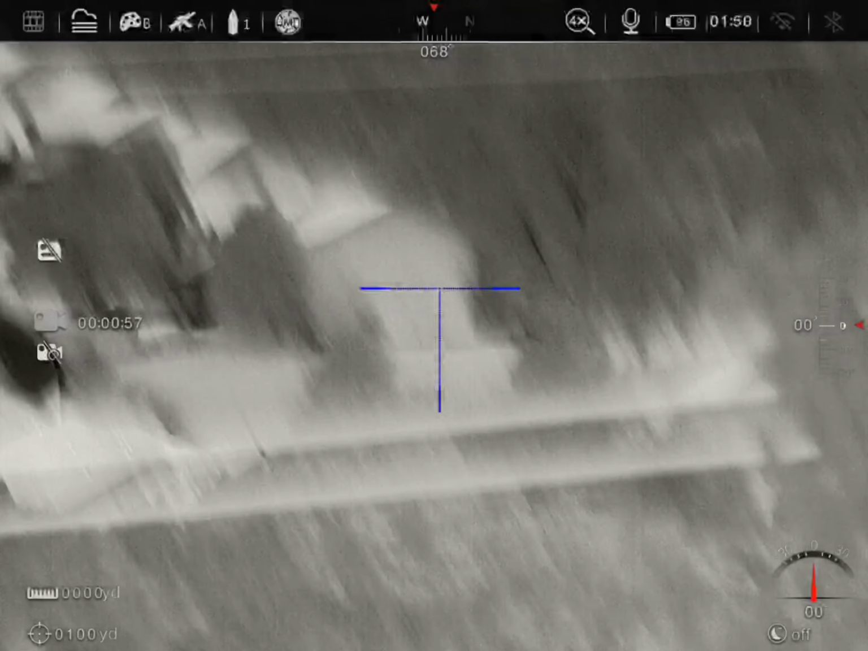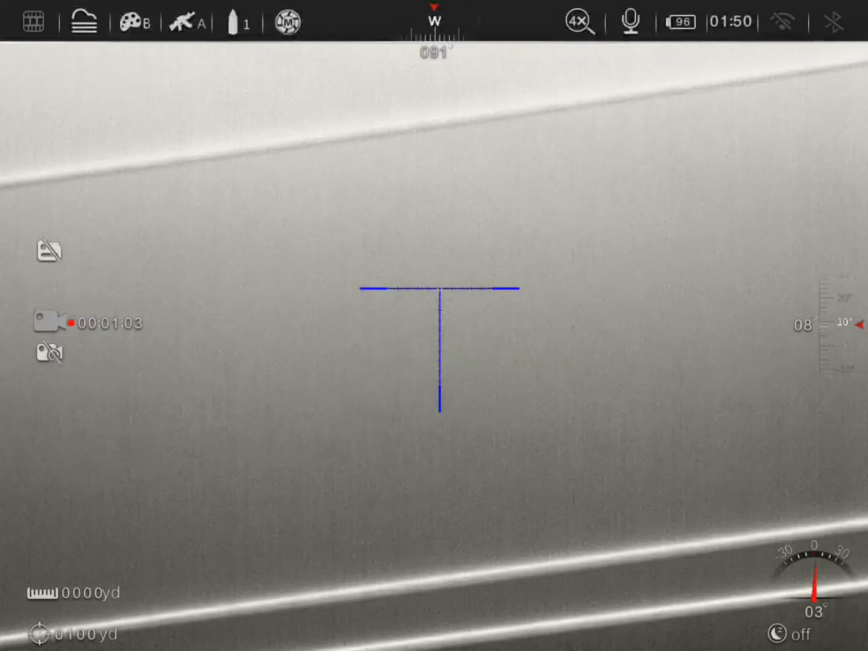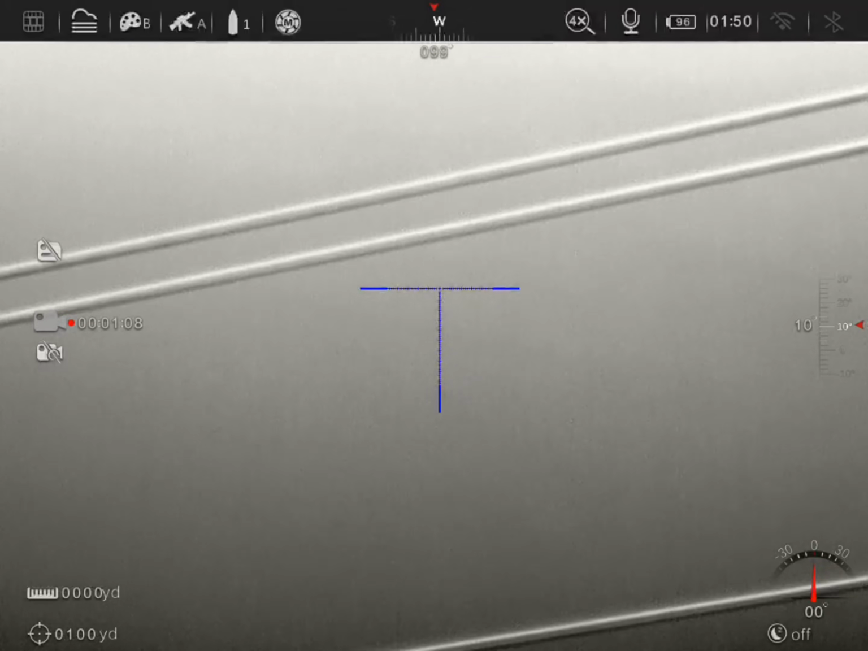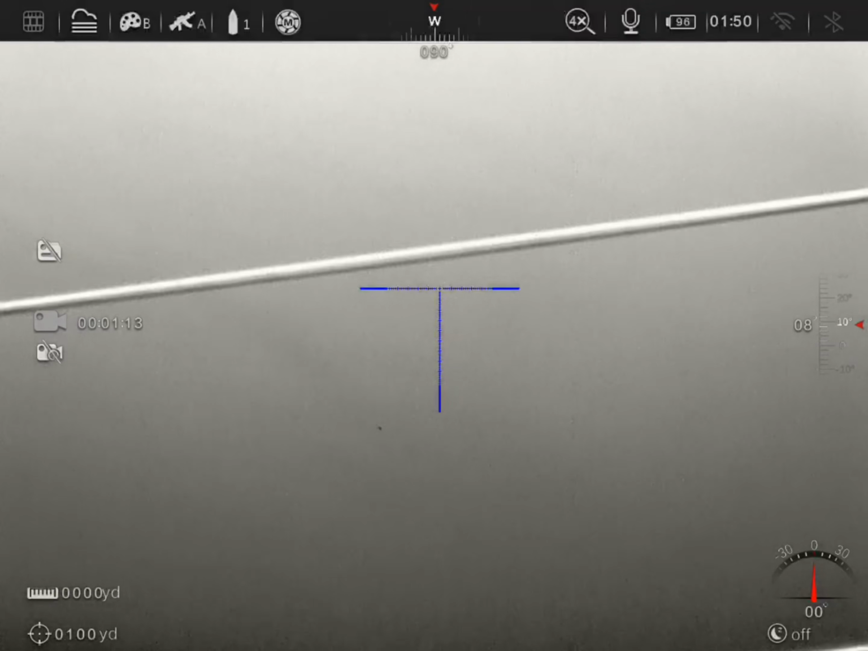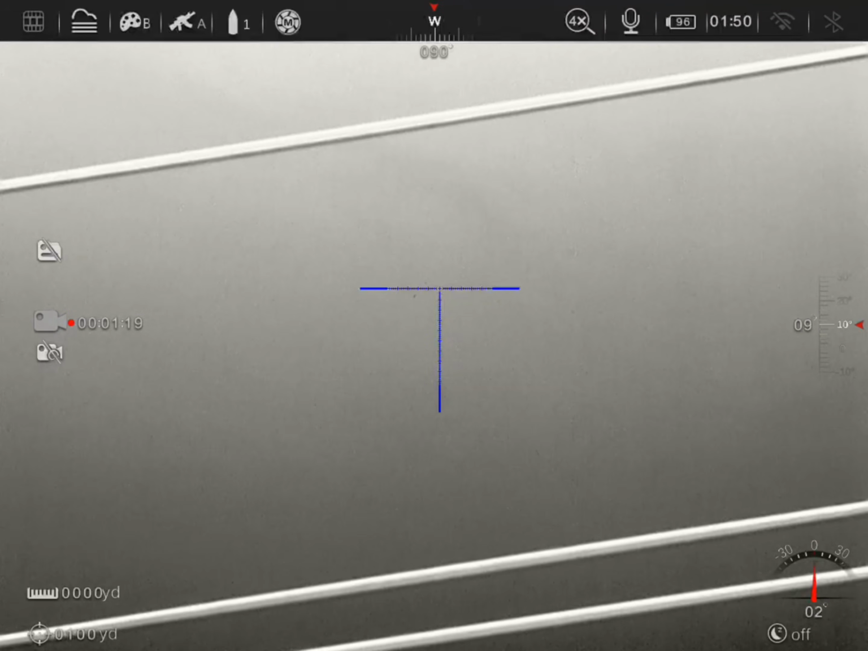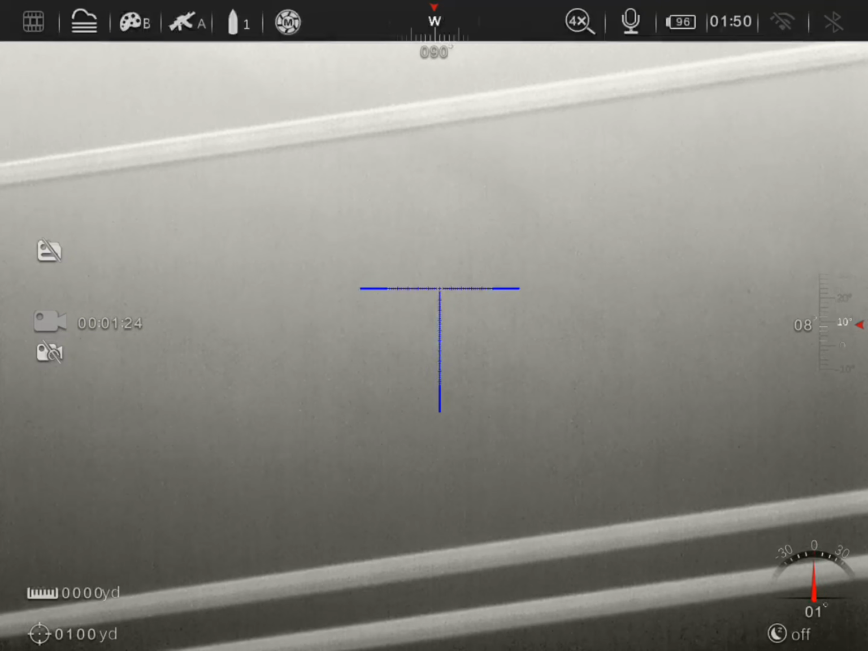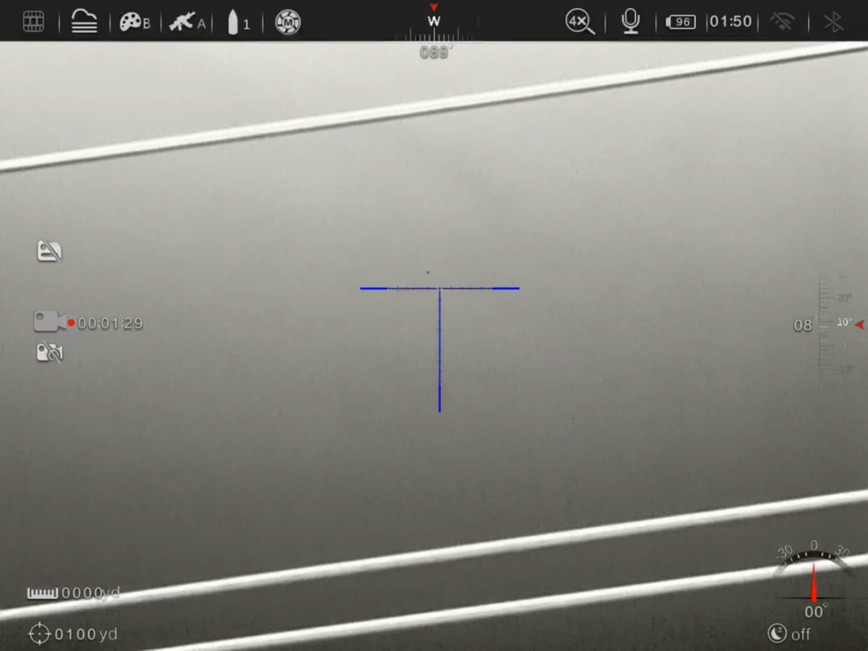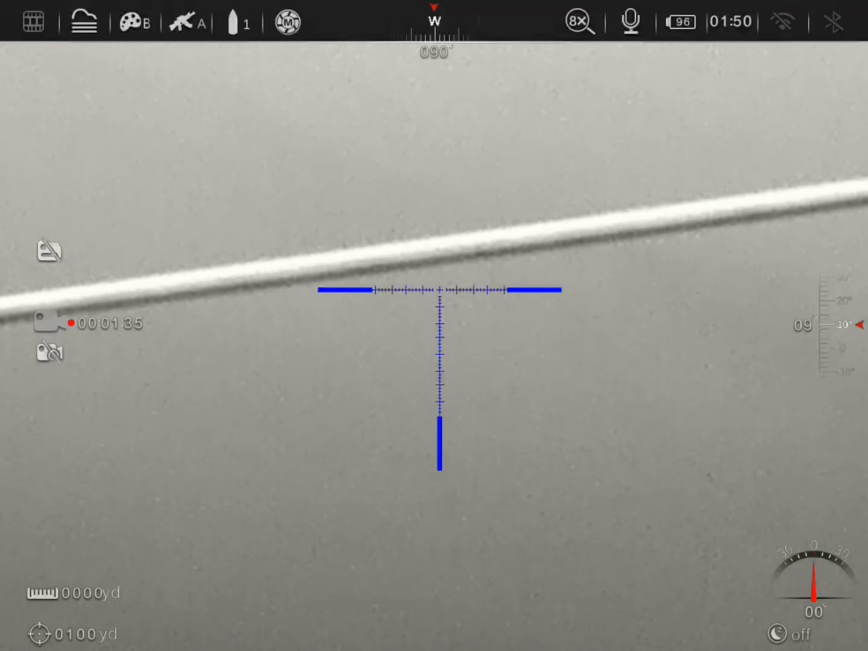Wonder if I can see. No, I can't see the train from here. Get steady real quick. Alright. Let's start playing with focus. From distance, it's blurry, out of focus. That's a bird. Everybody's on the same page. That's a bird or it's a bat. It's one of the two. It's got wings. We'll leave it at that.